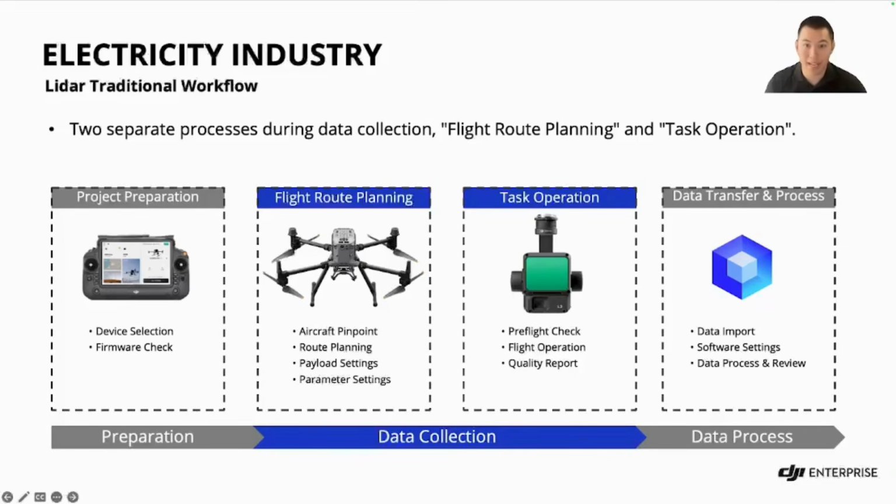And then next is task operation, with pre-flight checks and flight execution, followed by data transfer and processing. So this flowchart essentially shows how it's a multi-step, often manual process. We'll see in the next slide how the Powerline Follow feature simplifies this.